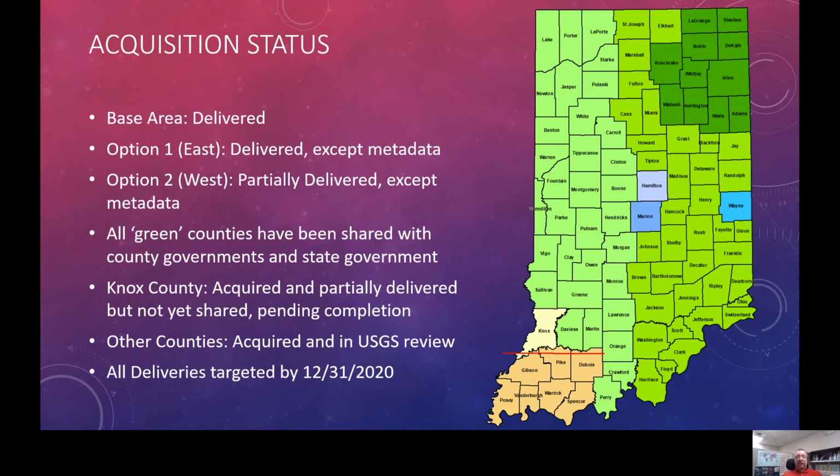So let's talk about acquisition status. The base option area, which is dark green on this map, has been delivered and completed. Back in 2017, it was collected, including metadata delivery in that area. The next kind of medium green area on the east side of the state was mostly collected in 2017 as well. It is also completely acquired and delivered, except for metadata. The west side, the green counties, were flown in 2018 and 2019 and have been delivered without metadata.